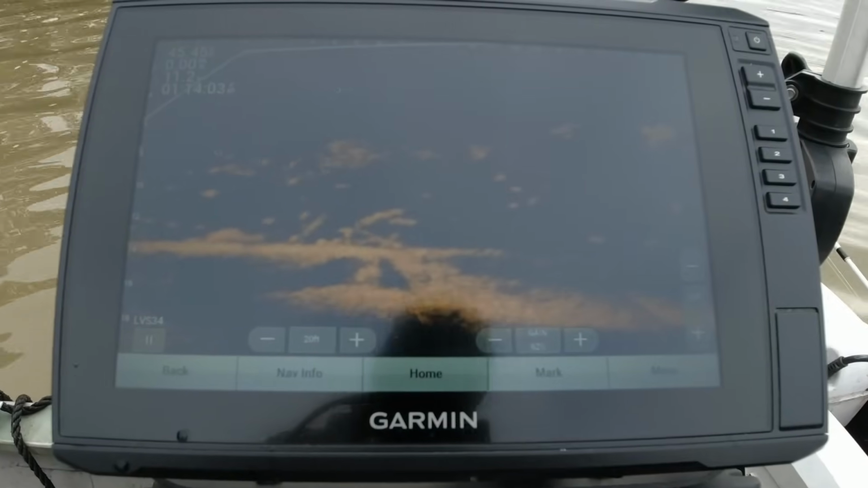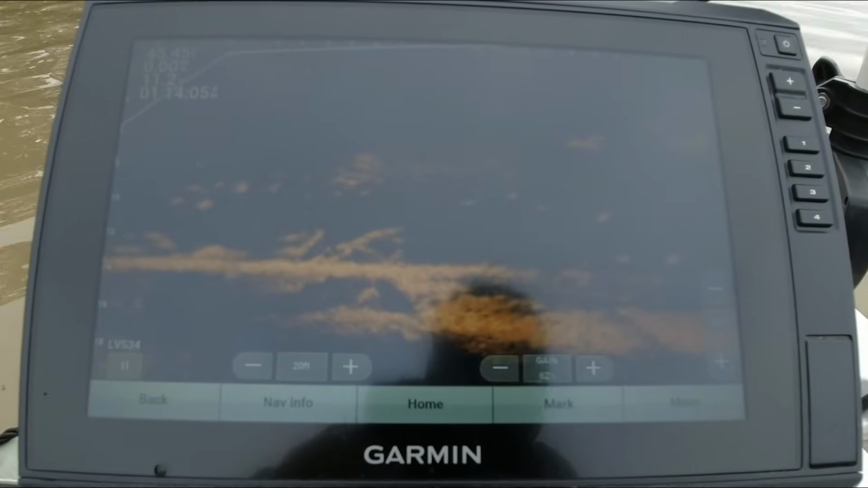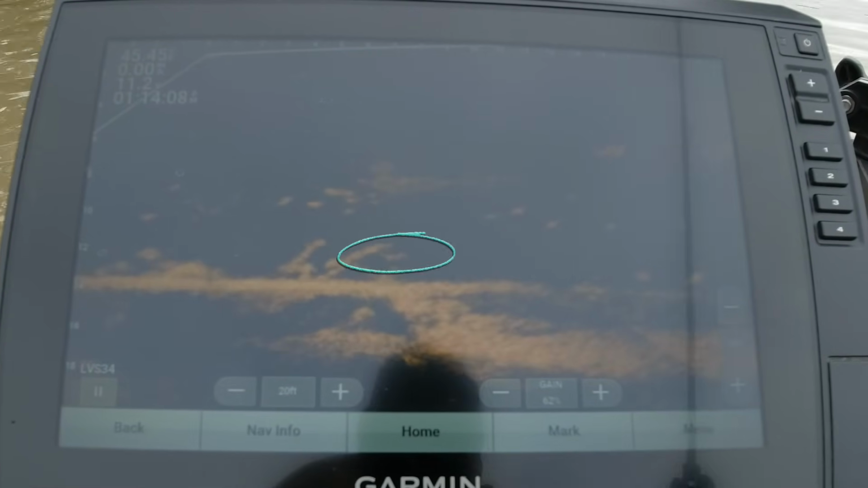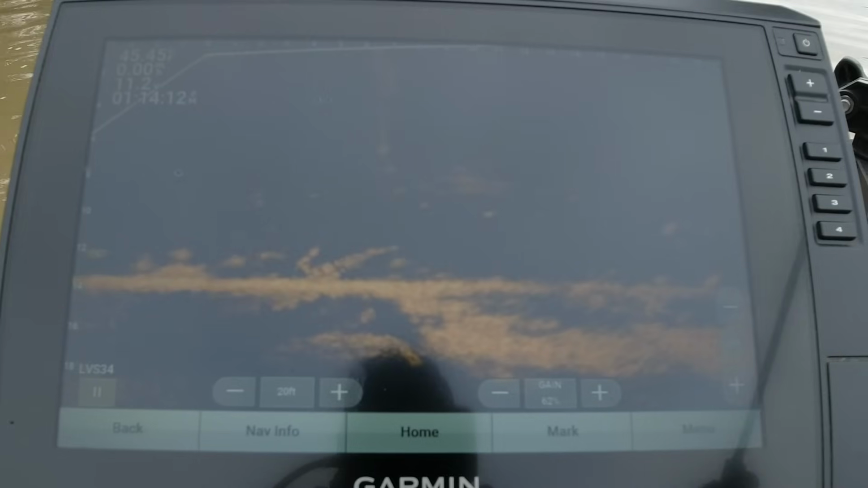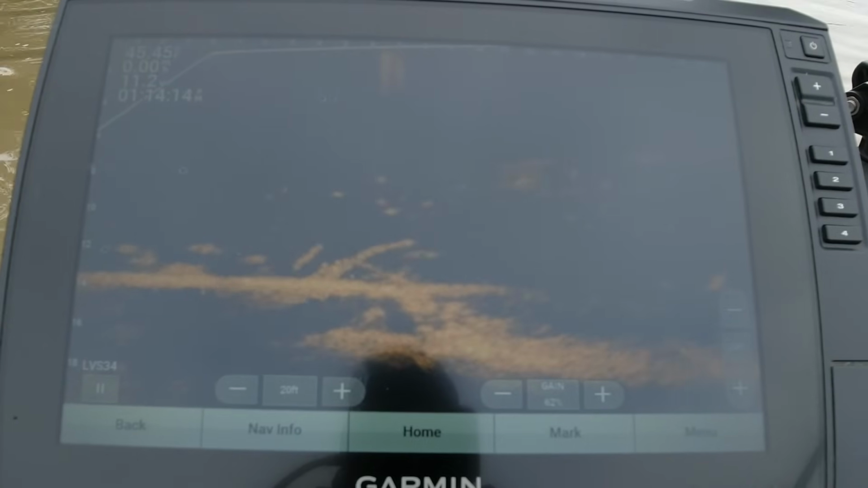See on that little stick up? I think that's gonna be a fish. Let me see if I can get my depth set and get over there and present my bait to him.